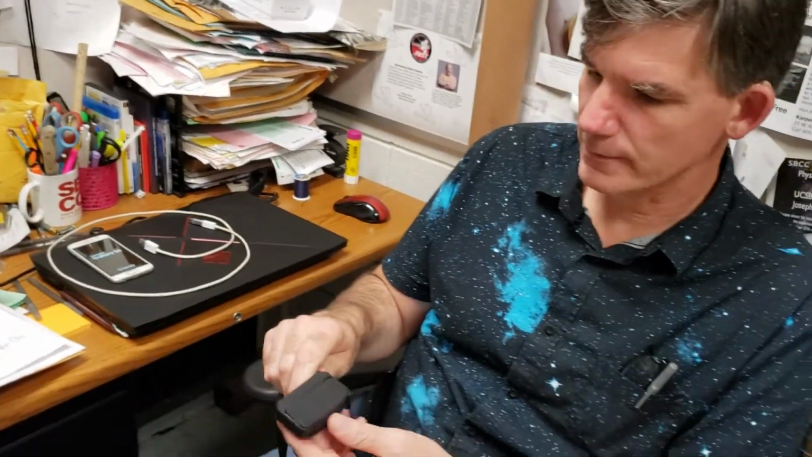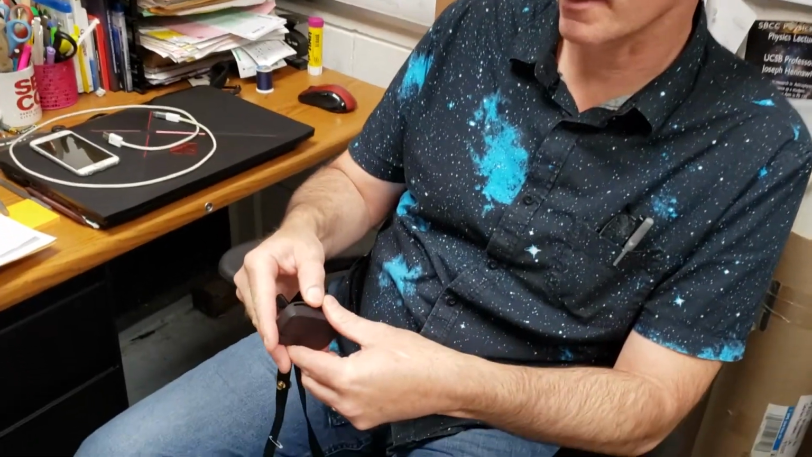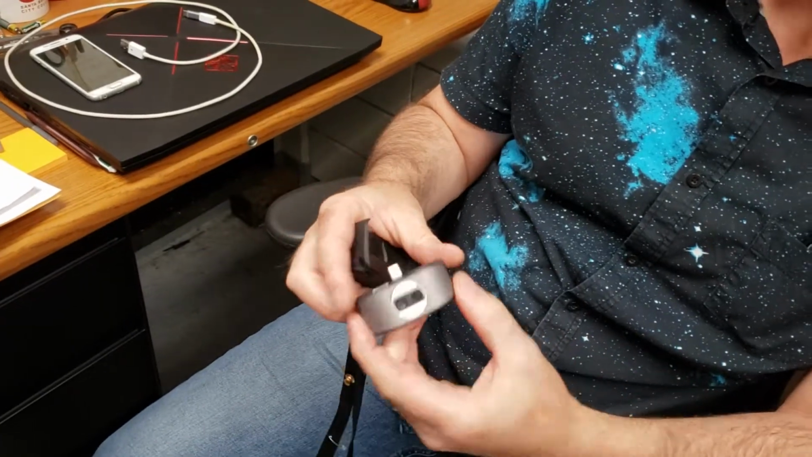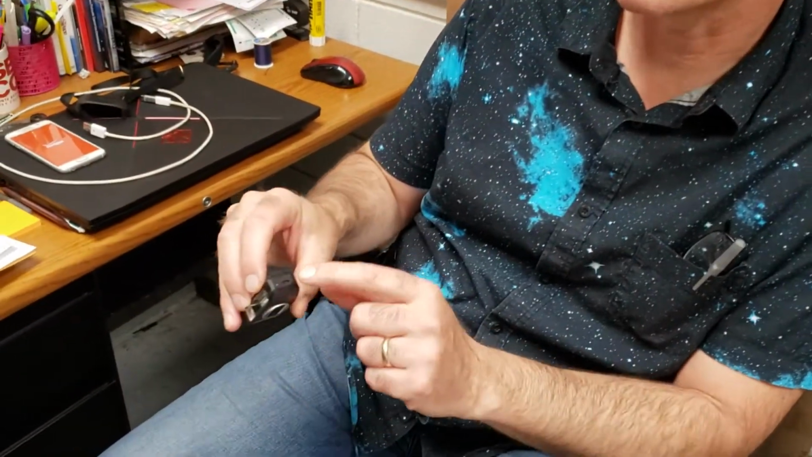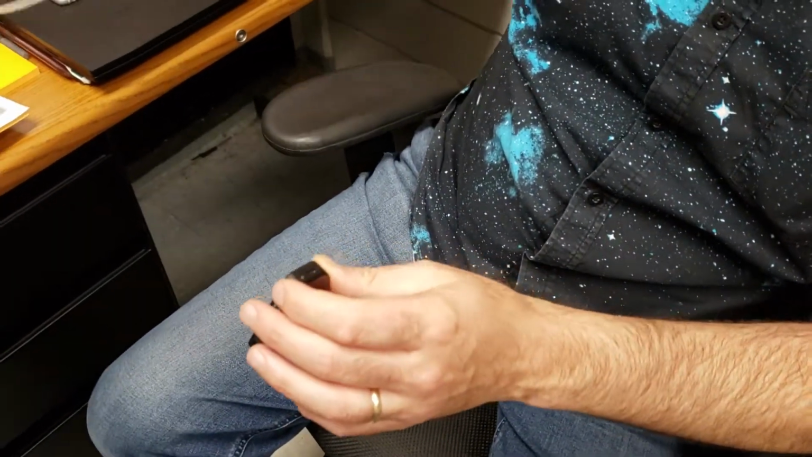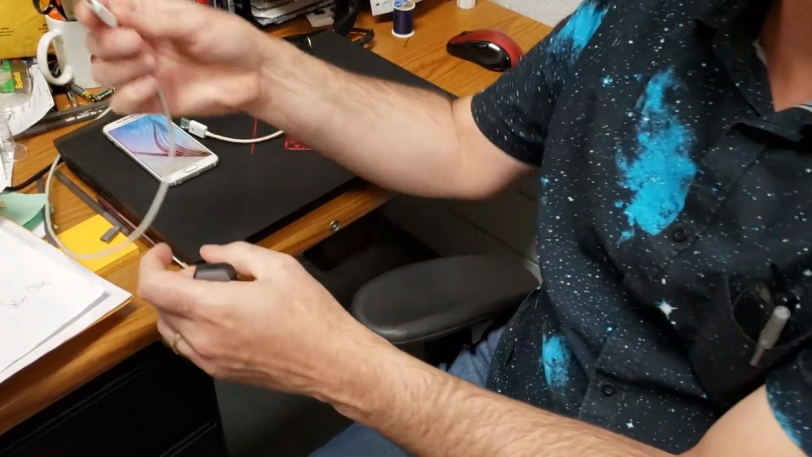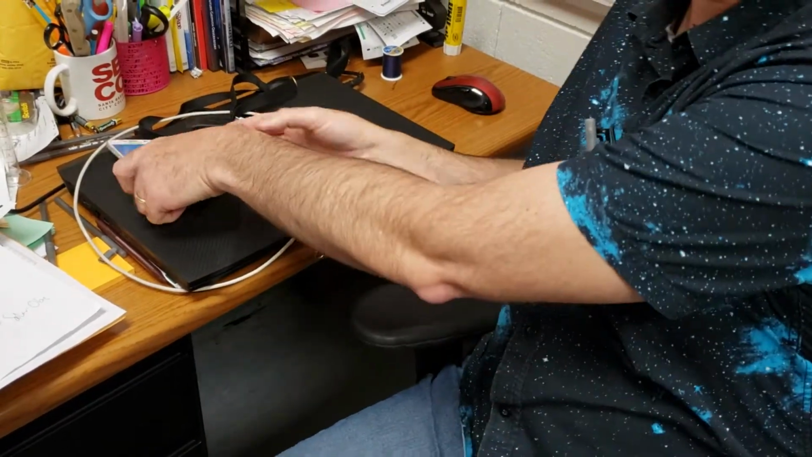Here's our camera. It's in a little special protective case. I'm just going to pry it out of the case. And there it is. There's our camera. And in order to make this camera function, you do need to make sure that it's charged. There's a charging port right here. You can charge it with the regular micro USB cable. I have one right here next to the desk. But anyways, let's go ahead and start up the camera.